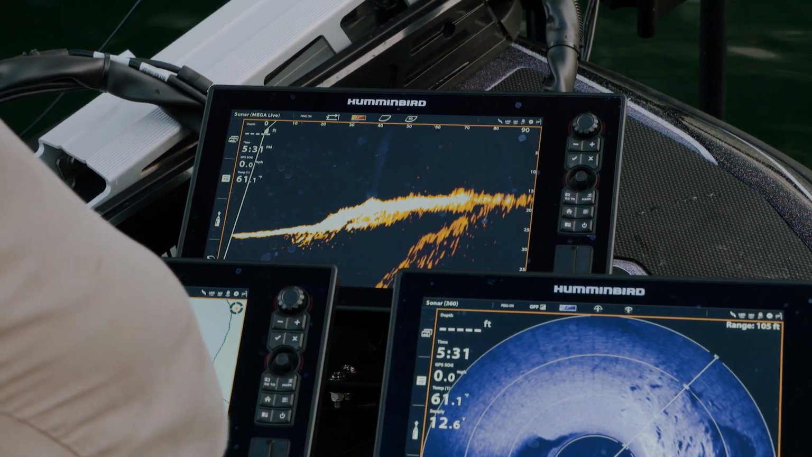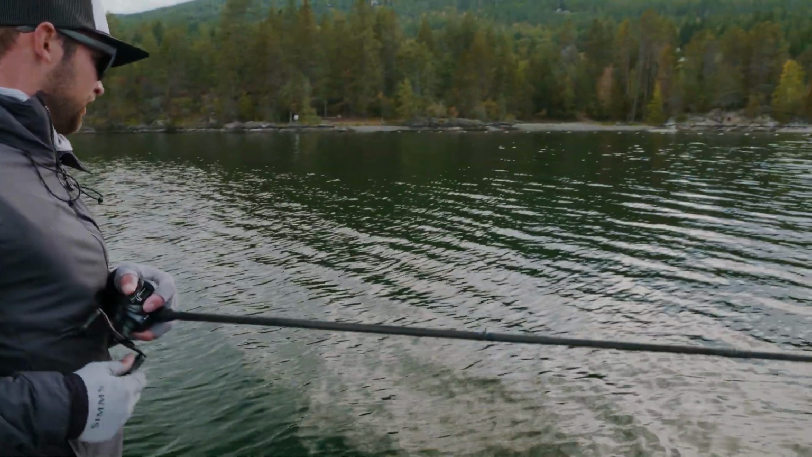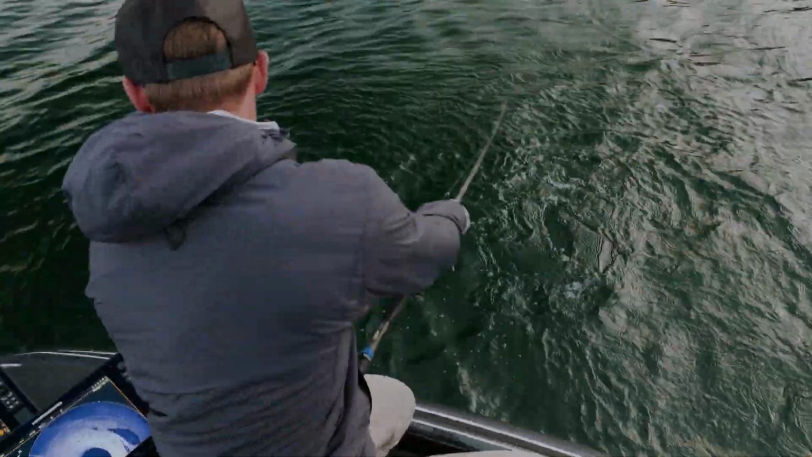Got him. Came off that rock. He's not even fighting yet. Oh, I got him wrapped up a little bit. There we go. Gosh, they are healthy and full of spunk. Easy.